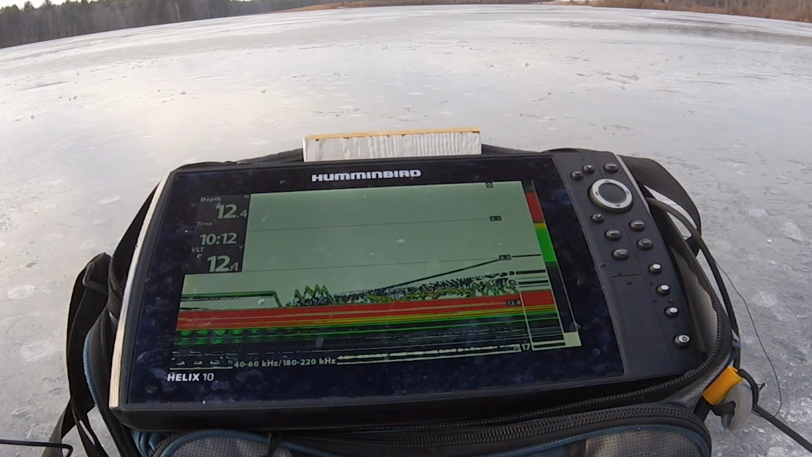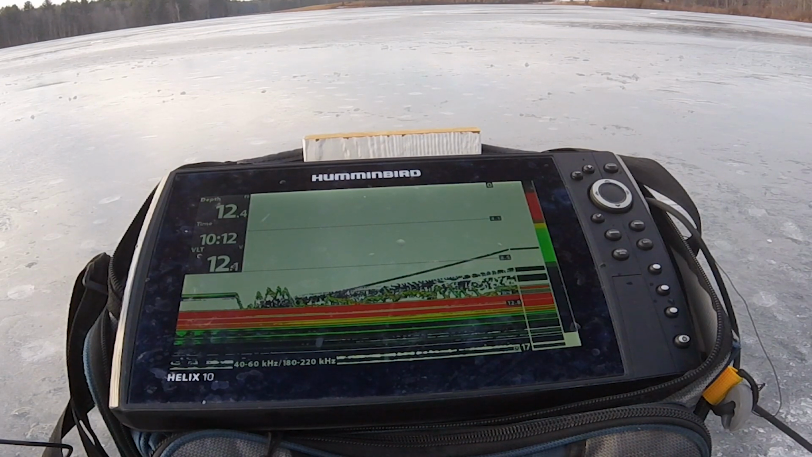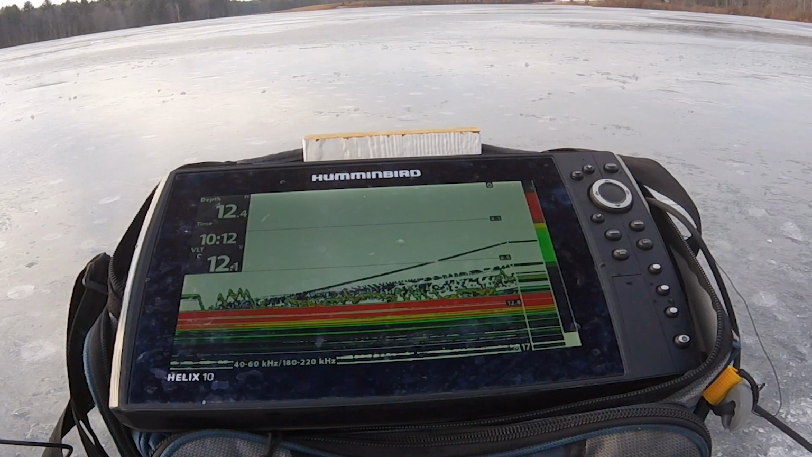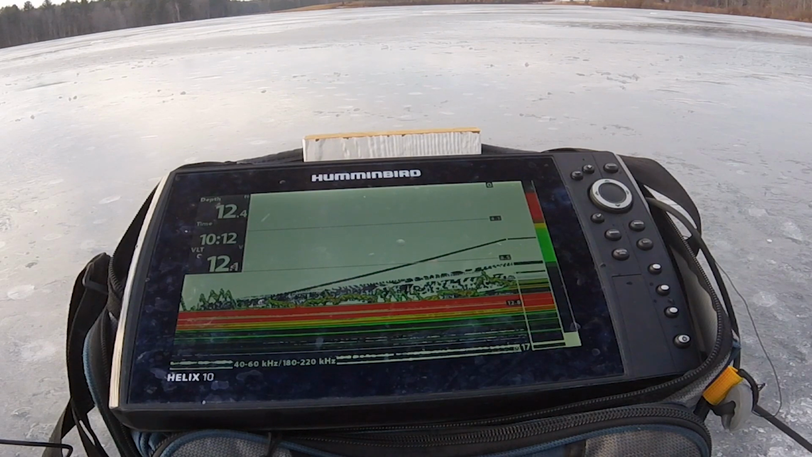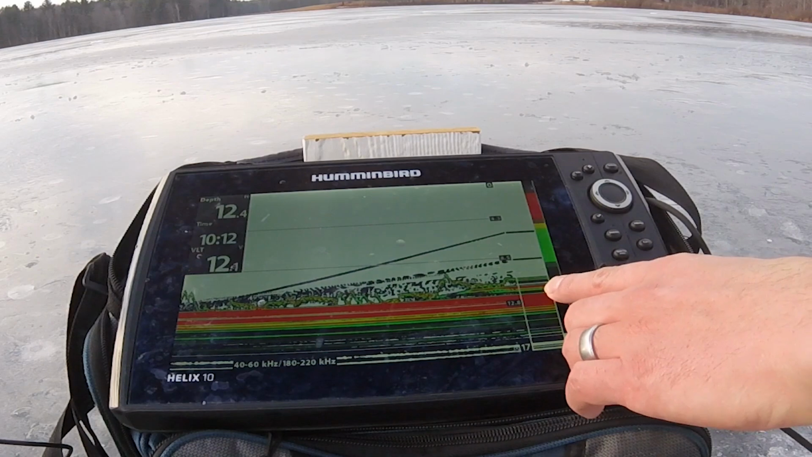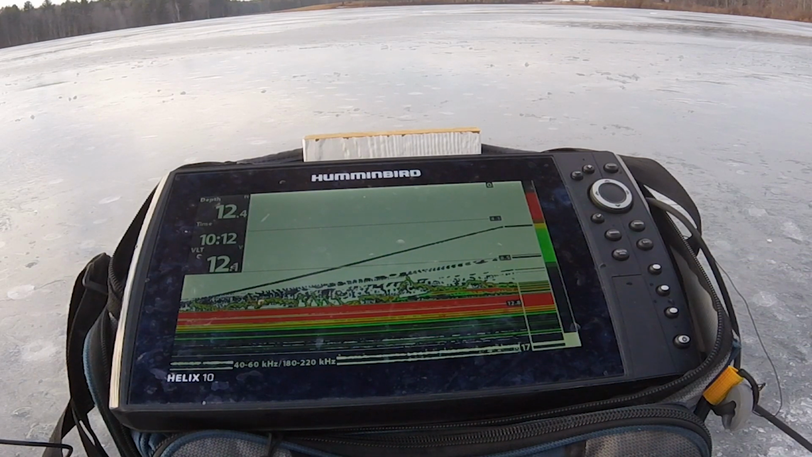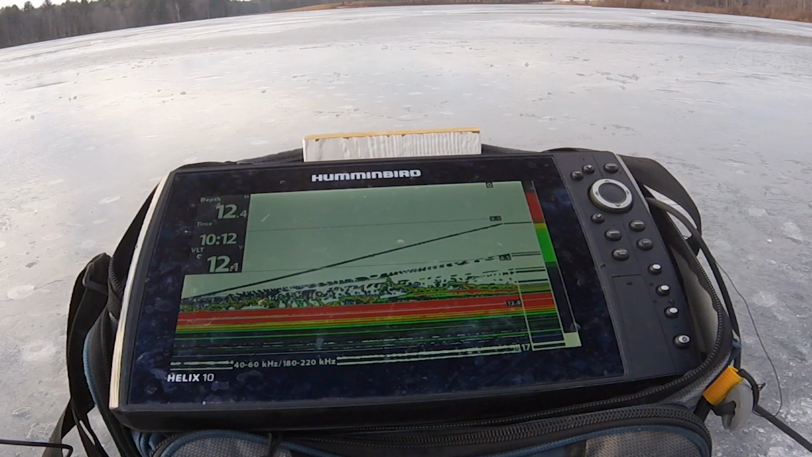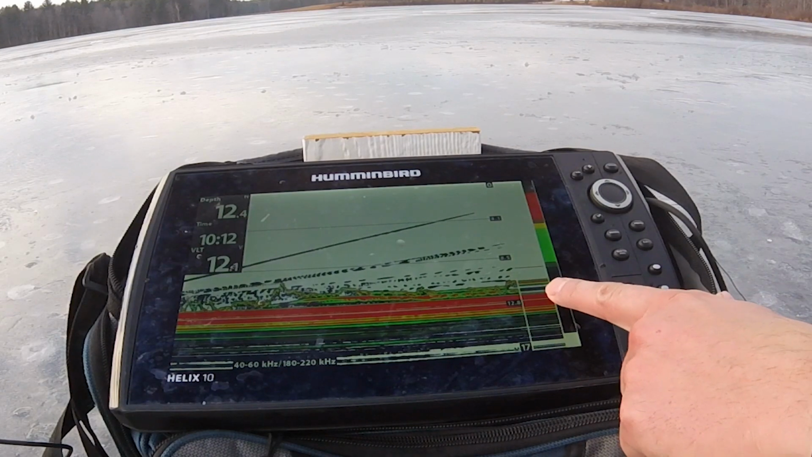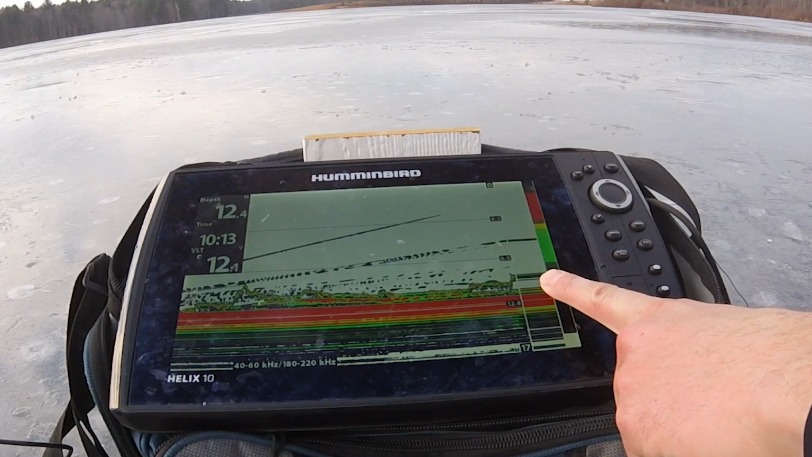Once I get this fish called back in here, see, that's one right there. He's off to the side. He's coming in right now. So that's me, that's a fish. And the more solid red it gets, the closer he is right underneath my transducer. So you really want the fish to be active enough or aggressive enough to follow your lure up and down.